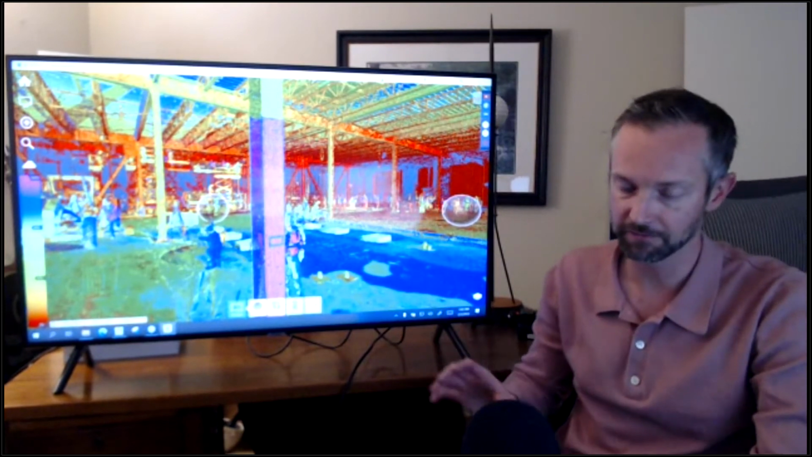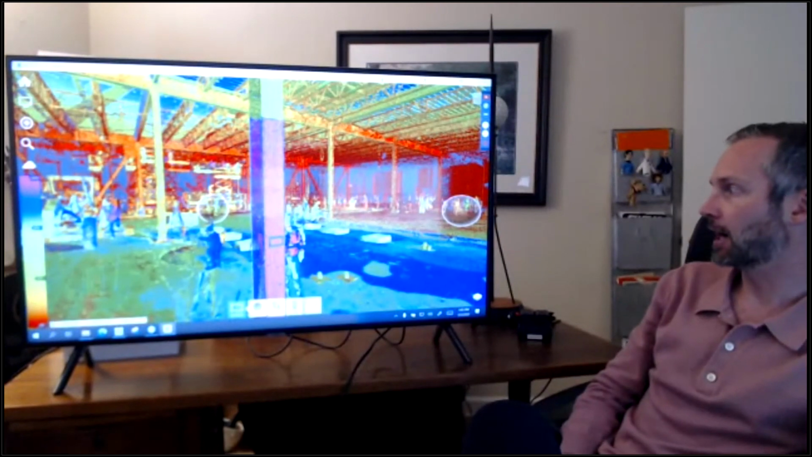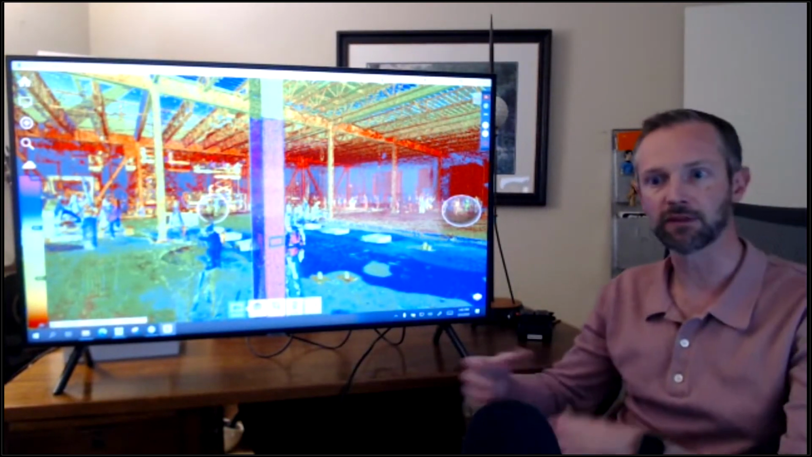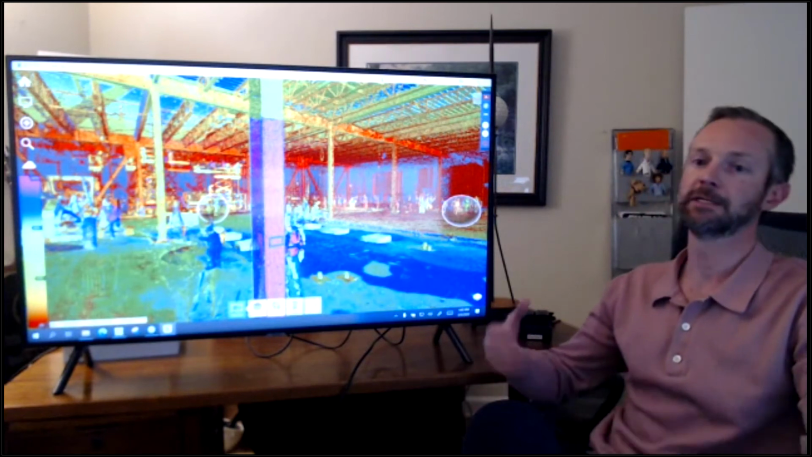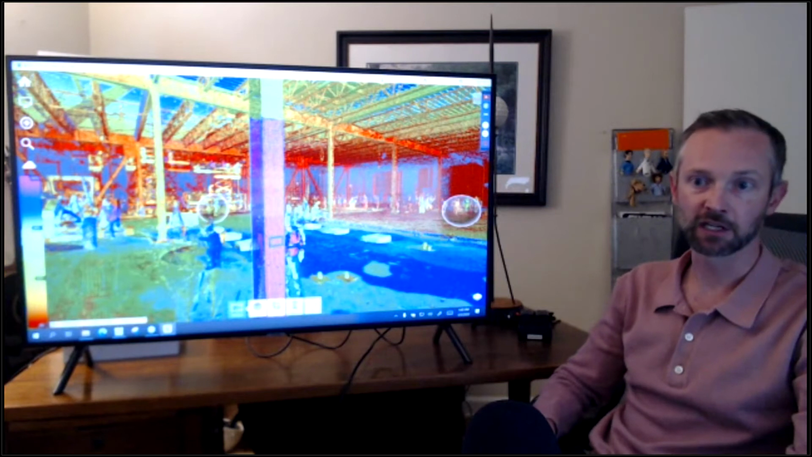So I think the question is whether having so much resolution is trying to make up for a lot of noise, or whether we're trying to get a clean data set.